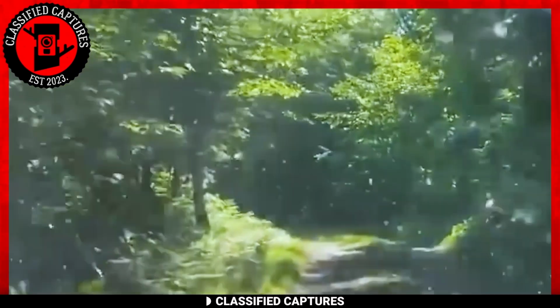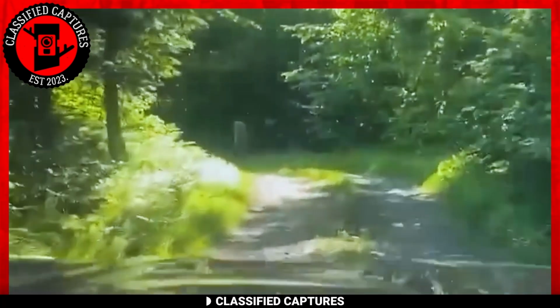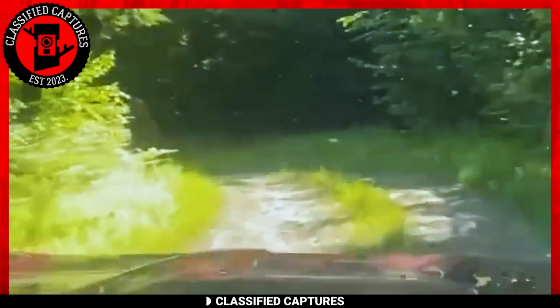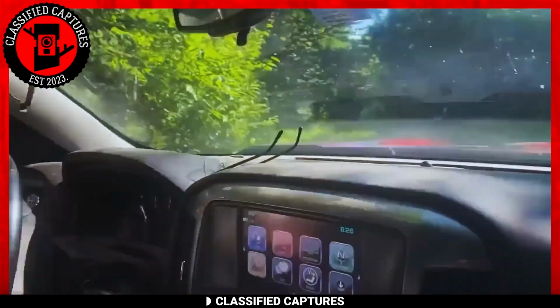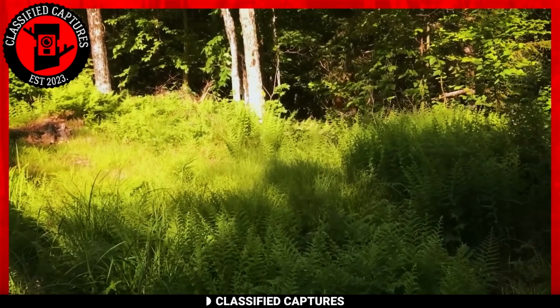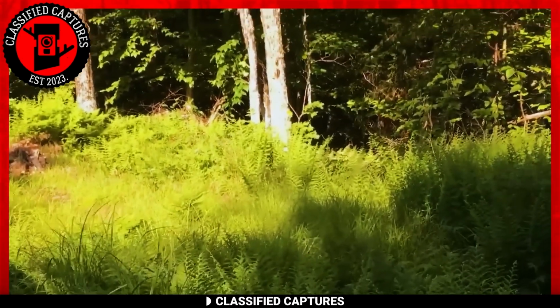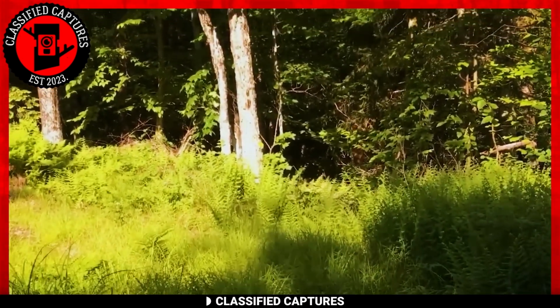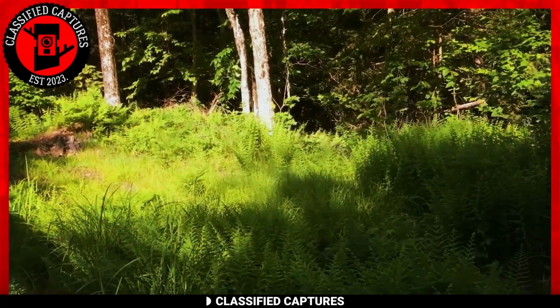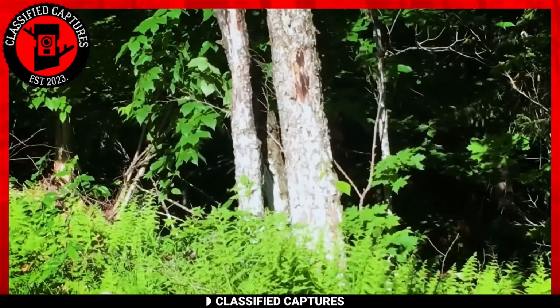Stunned, they yearn to approach the creature for a closer look, but alas, it vanished from their sight, leaving an indelible mark on their minds. They get close and stop at the exact spot where they lost sight of the creature. At that moment, the realization dawned upon them. The creature had vanished into the woods. However, despite their intense curiosity, none of them mustered the courage to venture deeper in search of answers.